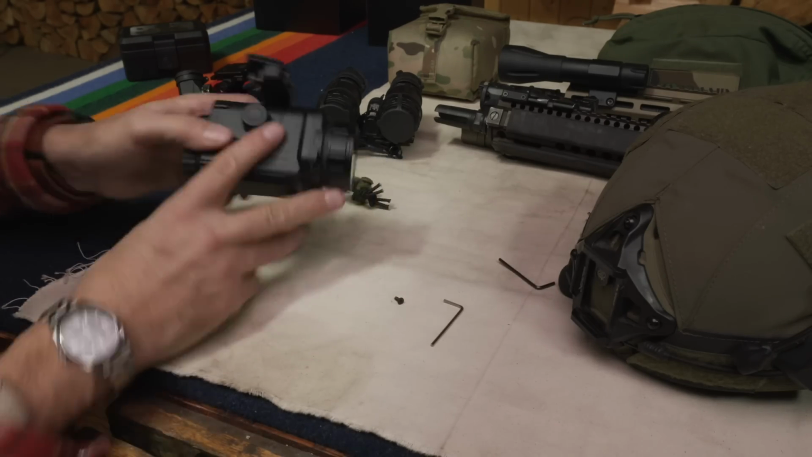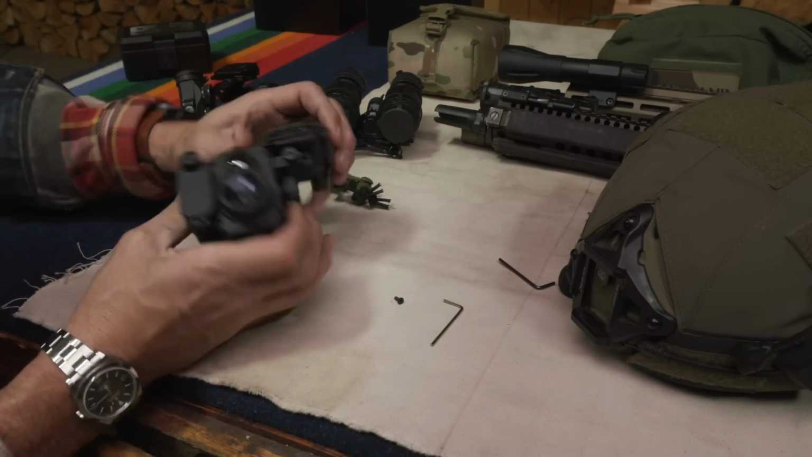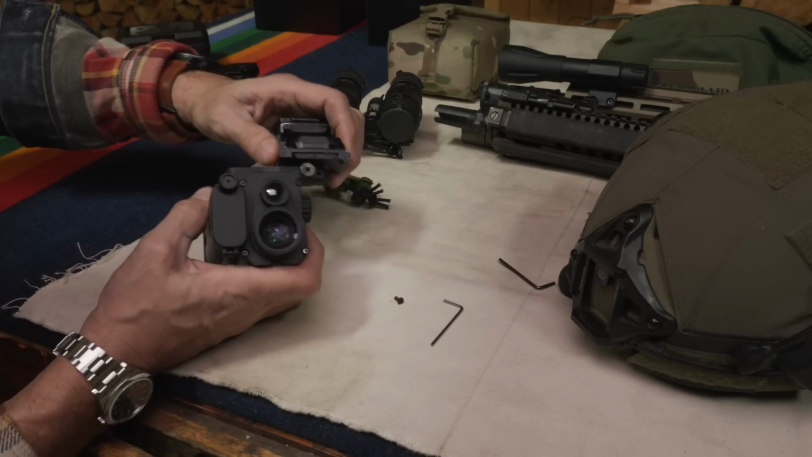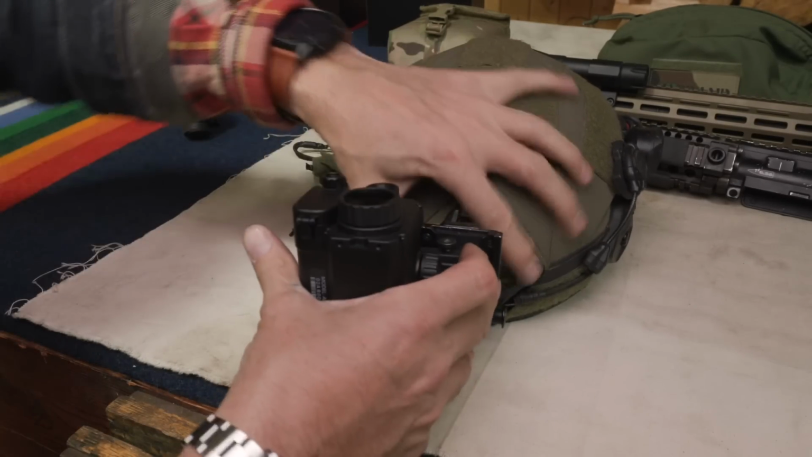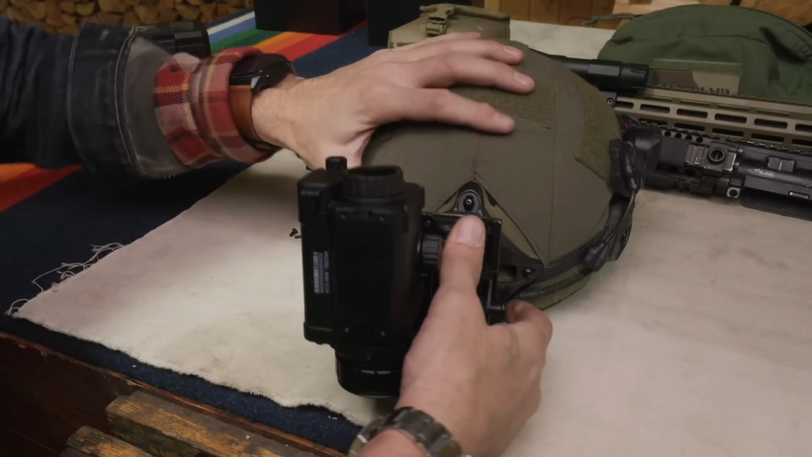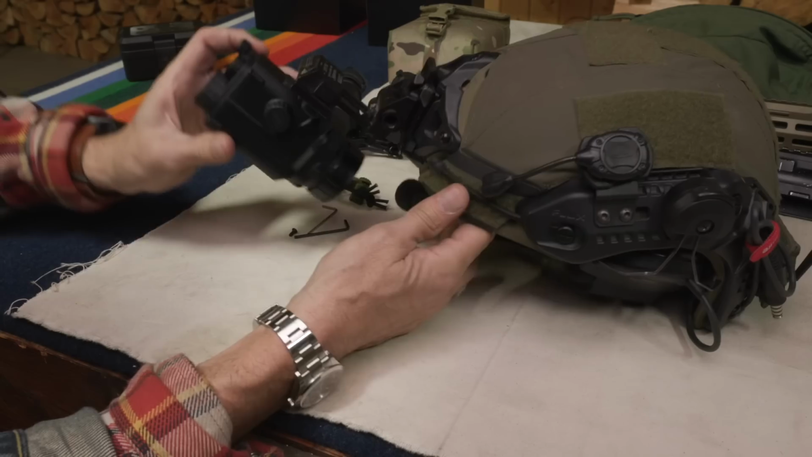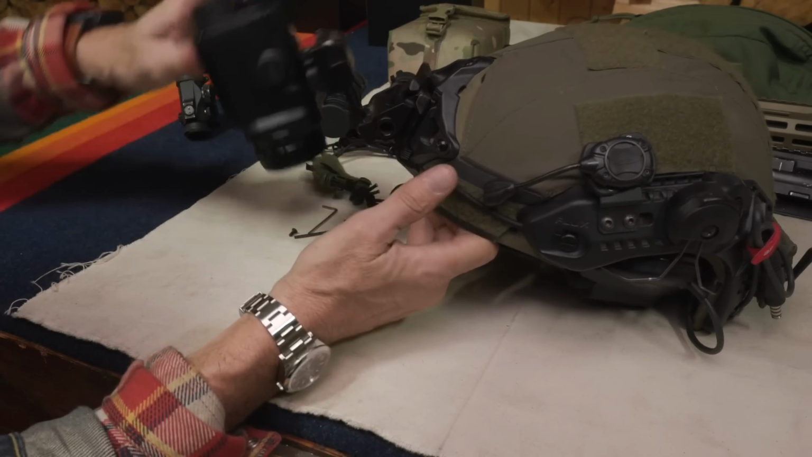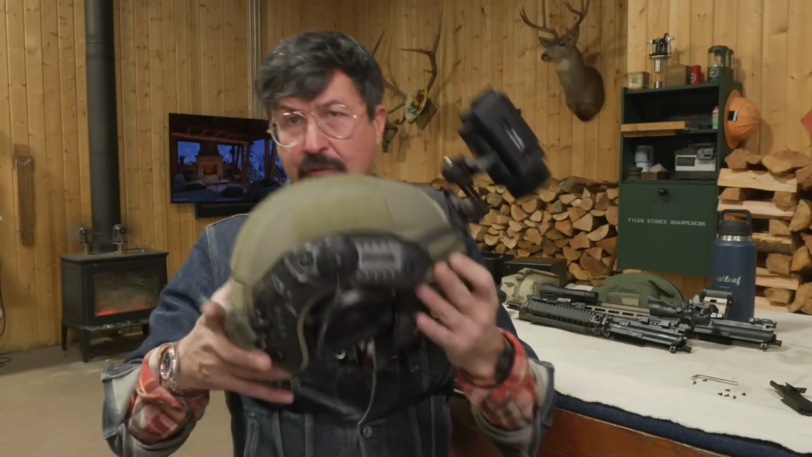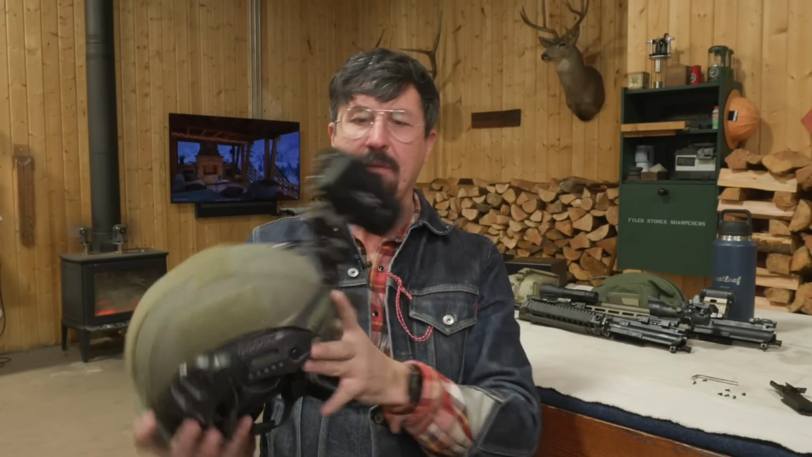All right, so that should technically clip on here. We'll leave that screw loose, and then this will move back and forth to adjust it. And that will be going over the right eye. And then we'll flip down. It actually looks pretty good. Let's try it out. It looks and feels just like a PVS 14, a binocular mounted helmet.